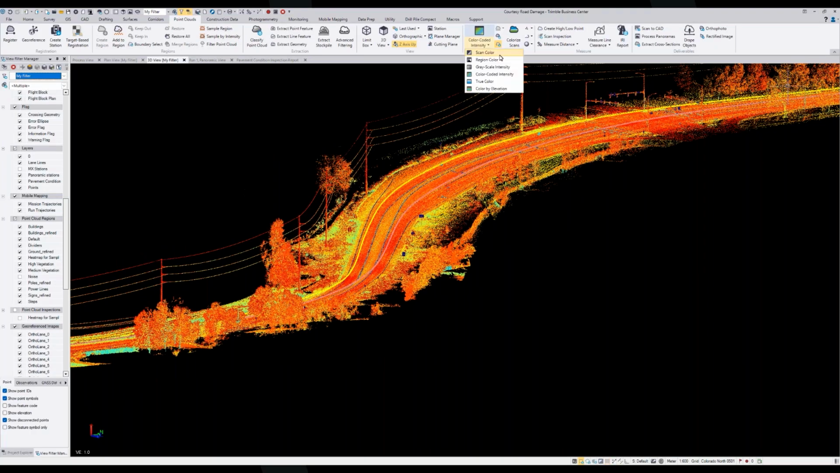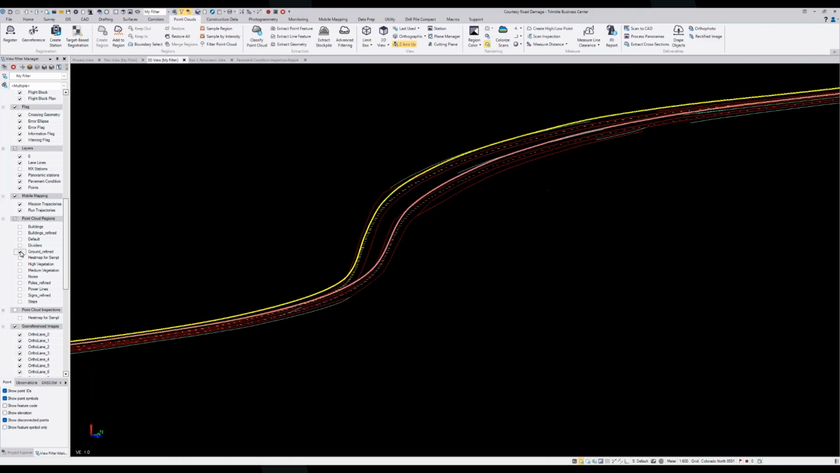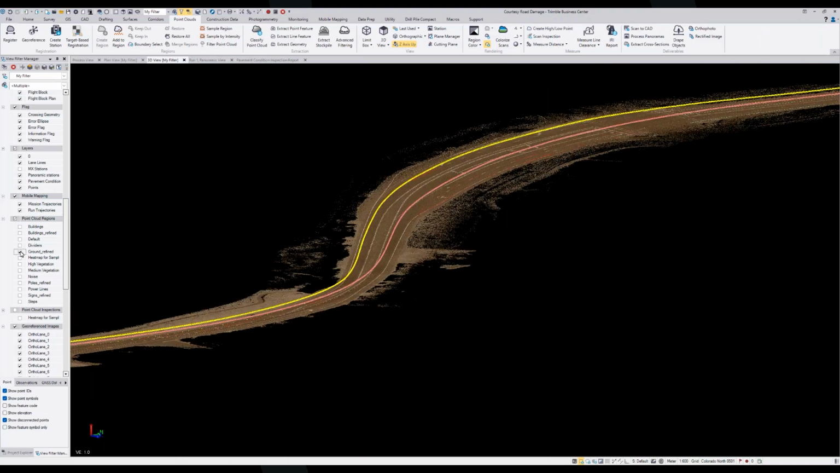So after classification, I'll switch over to represent the points by their classes. You see we've got green for vegetation, red for poles, yellow for power lines. The one we're going to care about today is ground. So I'm going to just quickly turn all my regions off and turn just ground back on. One thing to keep in mind with the ground classification is it's important for a lot of this analysis, and having a good clean ground classification is one of the things I'm happiest with TBC doing, where in the past you might have had the bottoms of tires or little bits of noise. We can really strip everything out and get down to the bare asphalt.